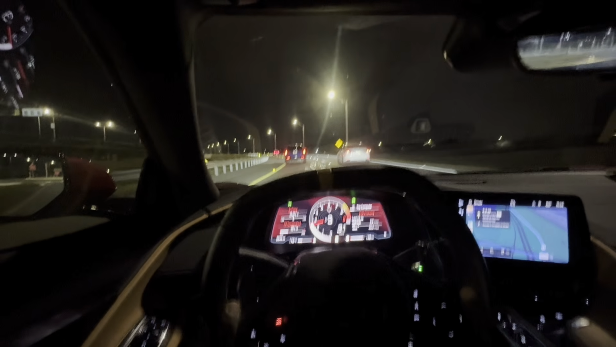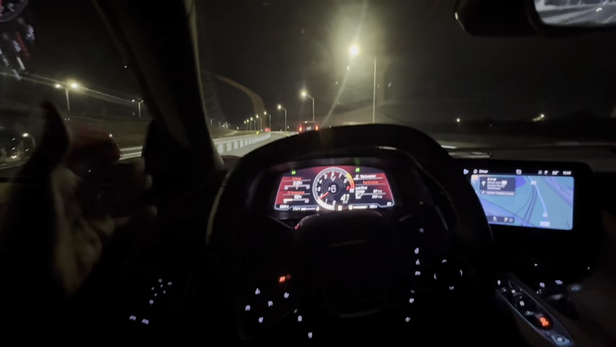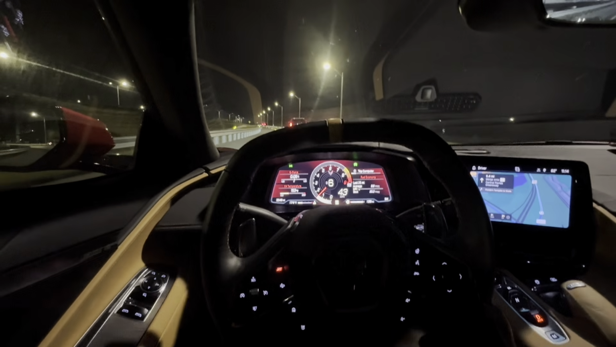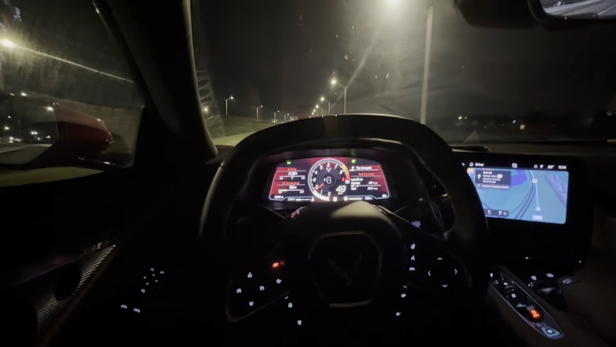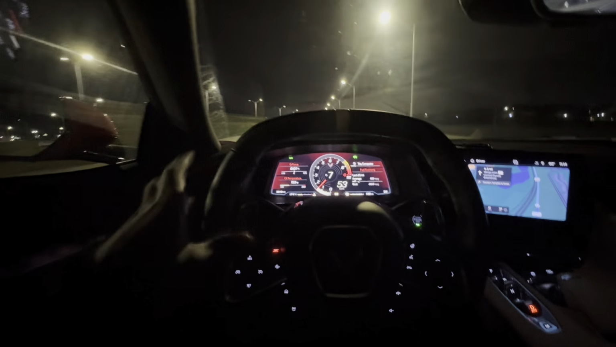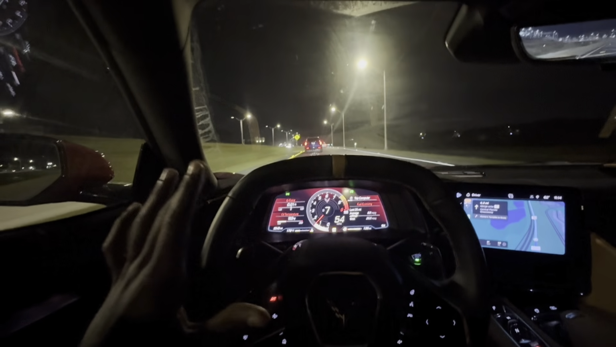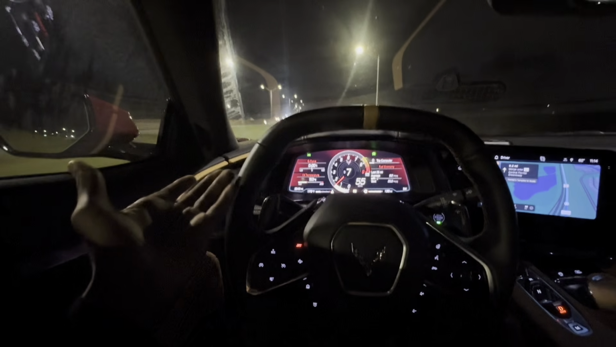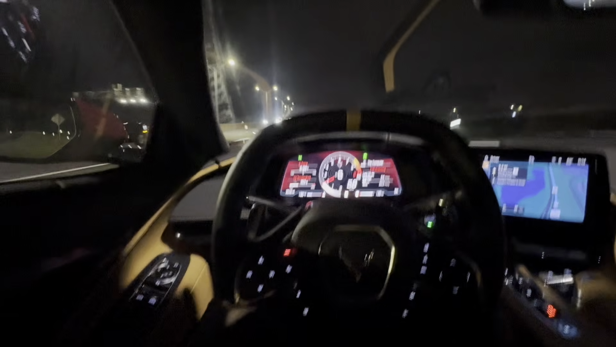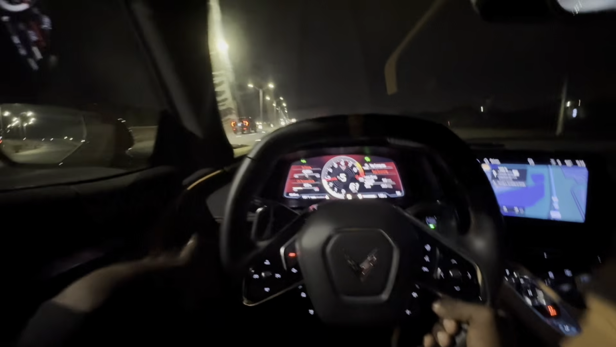And this car is pretty good if you're tall. If you're a tall person, this car is really good and it's really comfortable compared to an actual exotic car, I'll say. You could definitely be way more comfortable in this car for a longer ride. But in a Lamborghini, based on the seats that you got, your butt might hurt by the time you get to your destination. But it's a Lambo though, so it's okay. But the Z06, I feel like it's the perfect car for the person that wants that speed and that comfortability.